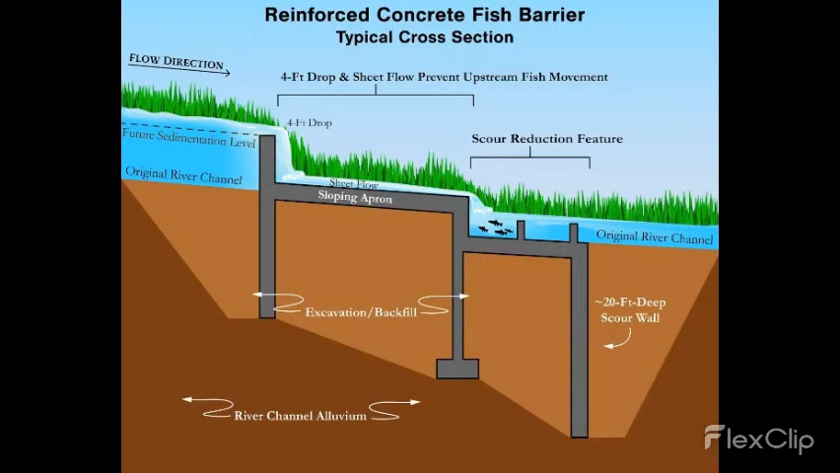The proposed project includes the construction of two concrete fish barriers in the Upper Verde River. A fish barrier is a common tool resource managers use to help recover native fish by protecting streams from upstream invasion by non-native fish. Typical fish barriers are constructed of reinforced concrete spanning the river channel and floodplain. A 4-foot drop combined with a sloping apron prevents non-native fish from moving upstream of the barrier. The design in this picture is not the exact design that is proposed for the Upper Verde fish barriers, but it would most likely be a similar concept.